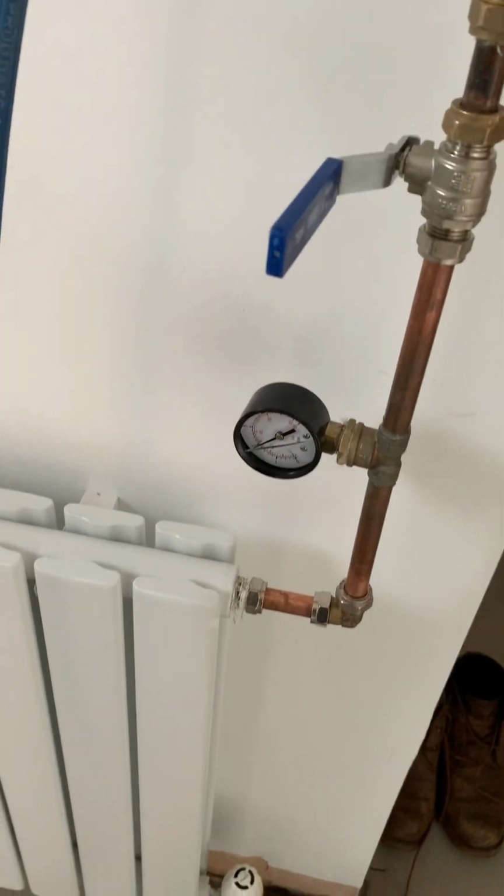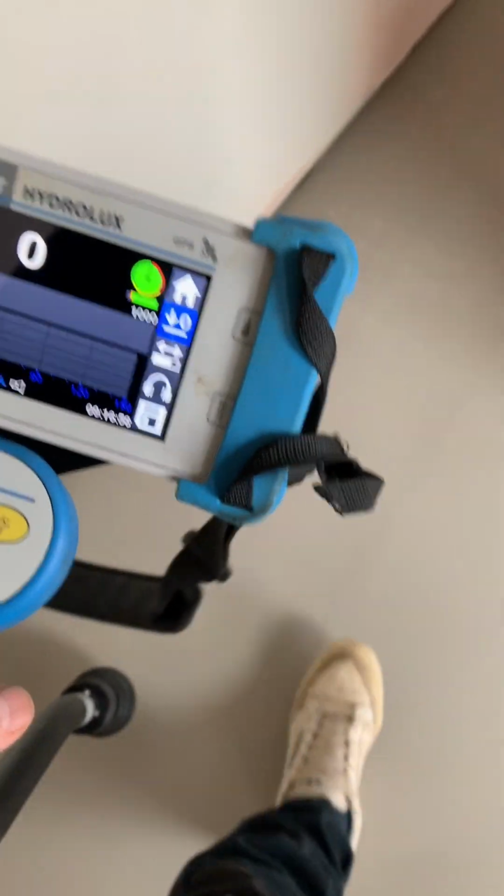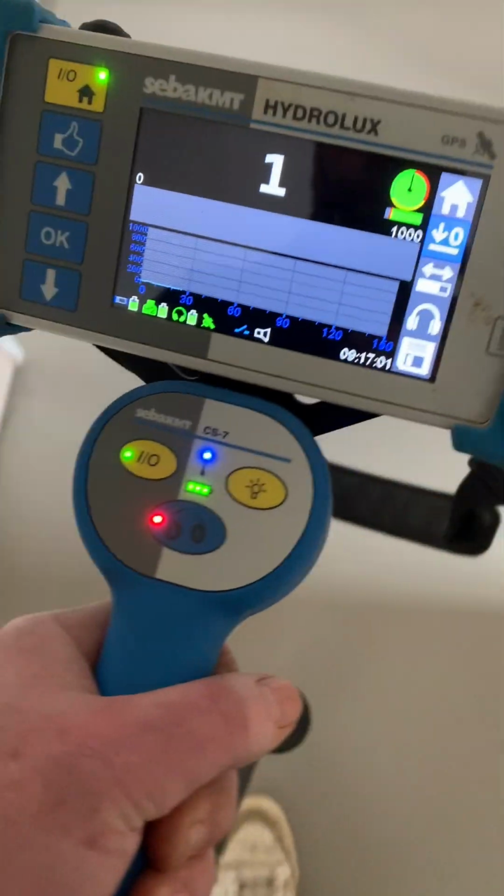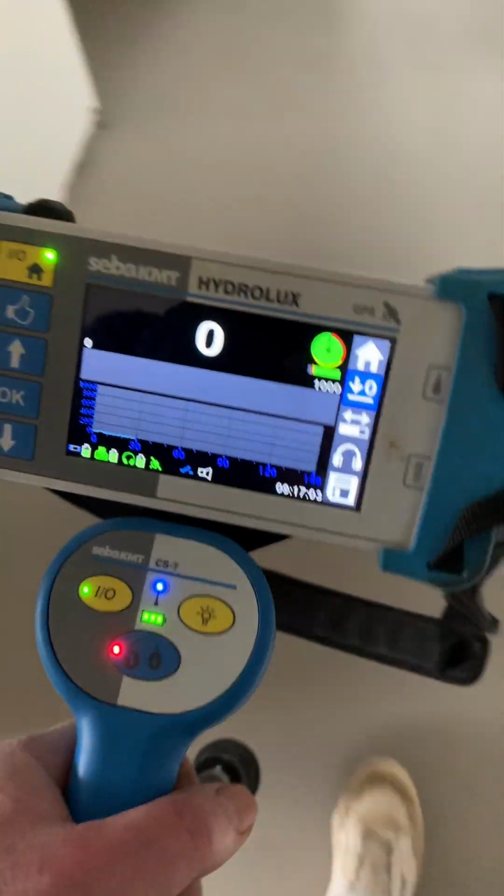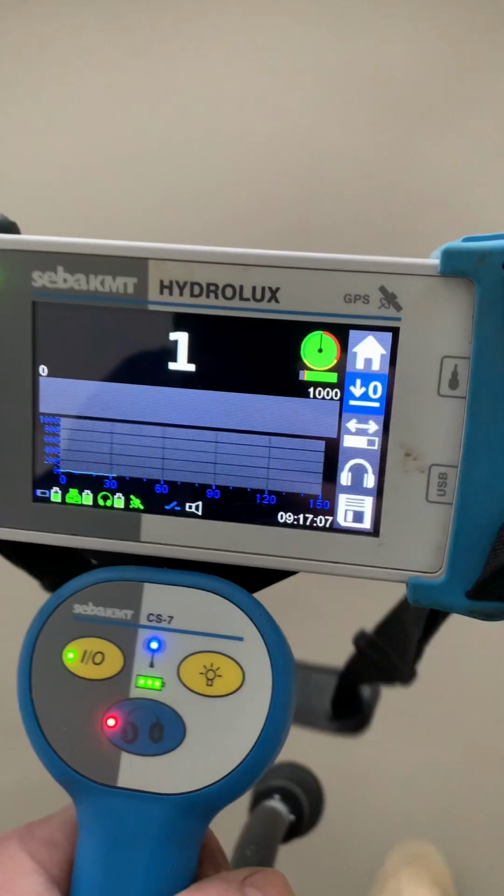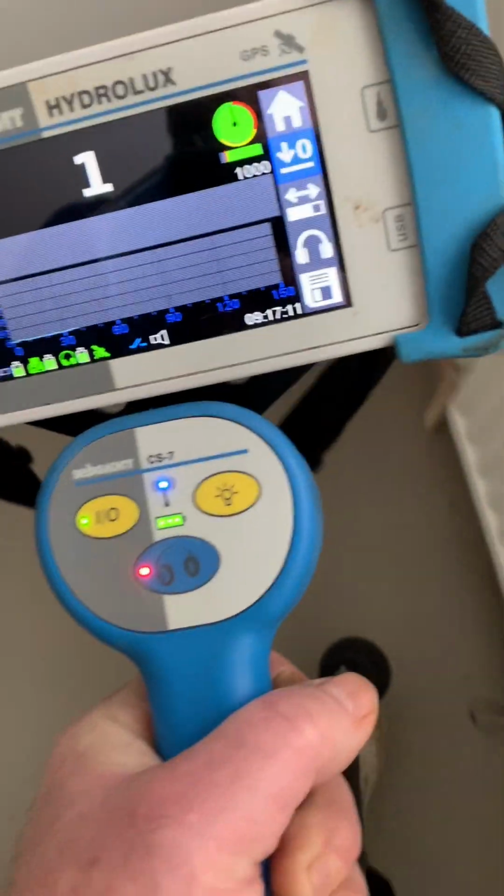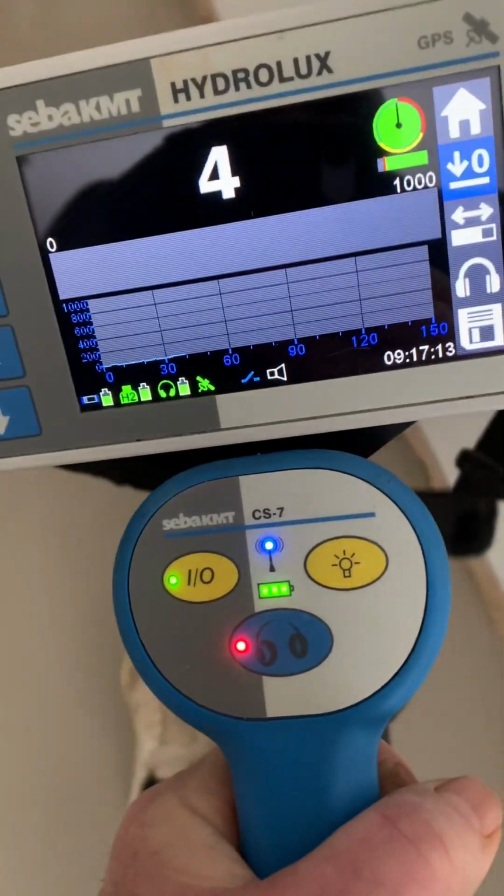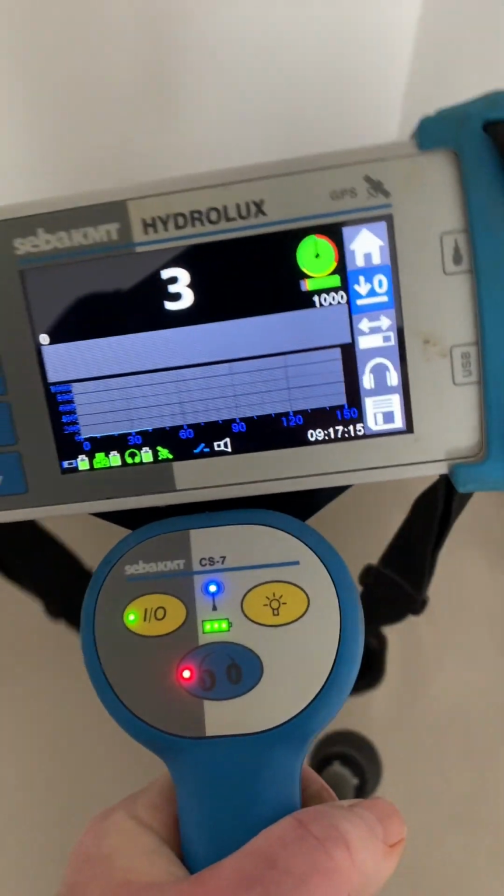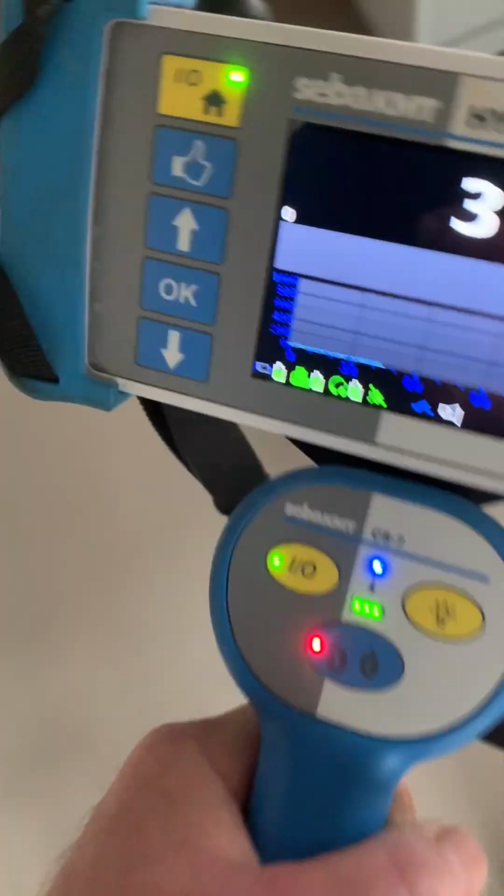So we did a tracer gas test. Going through the property where we knew the pipe runs were. The pressure kept dropping more so when the weather was cold, so the heating was on more. So it was an indication that the leak was on a joint because it expands and contracts.